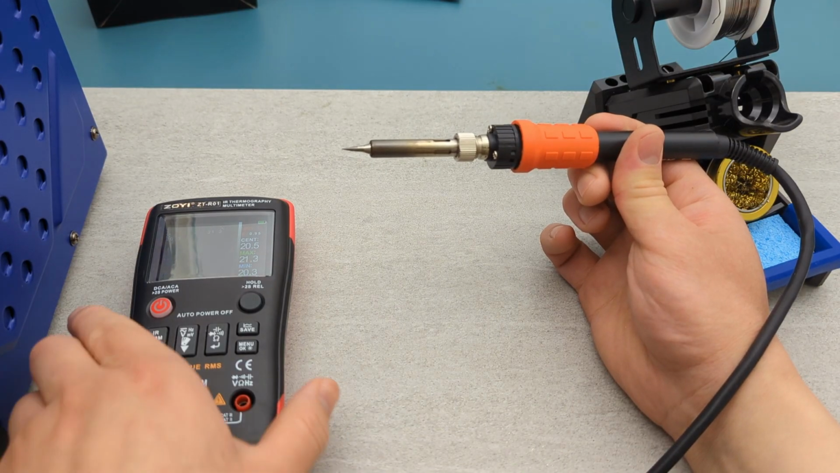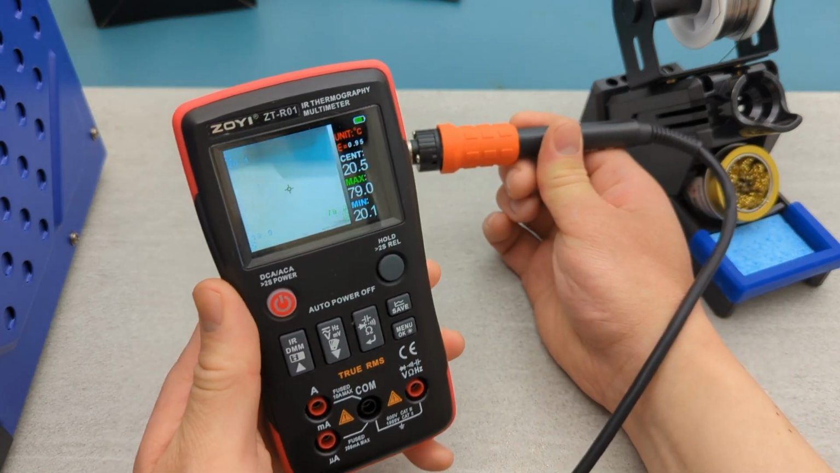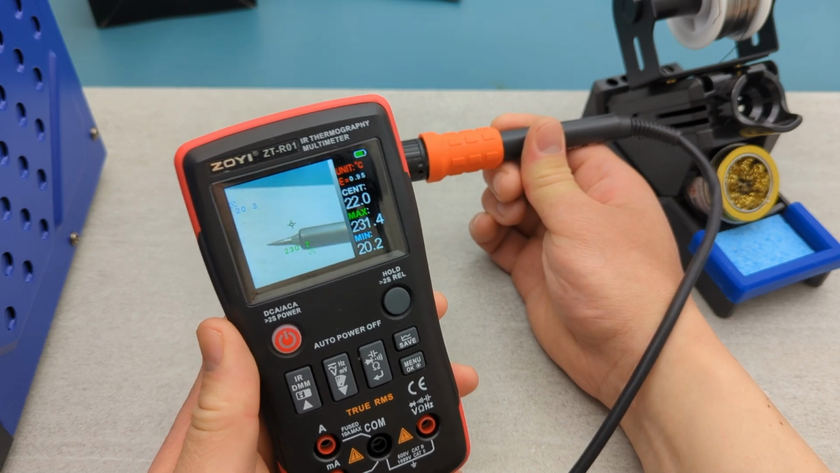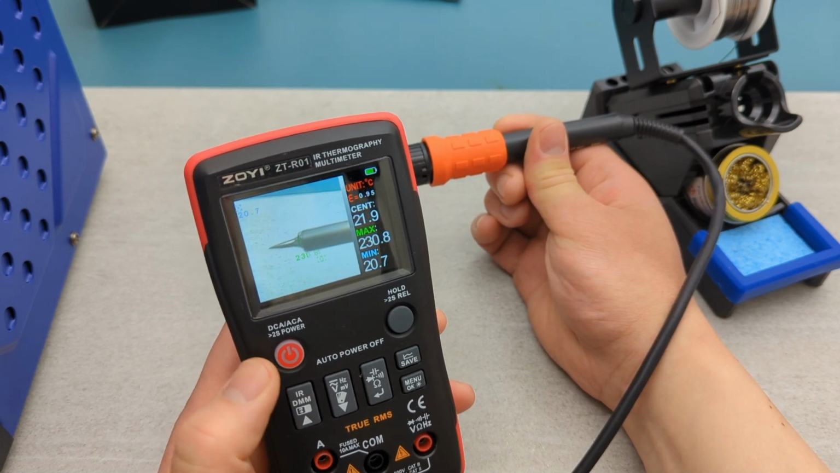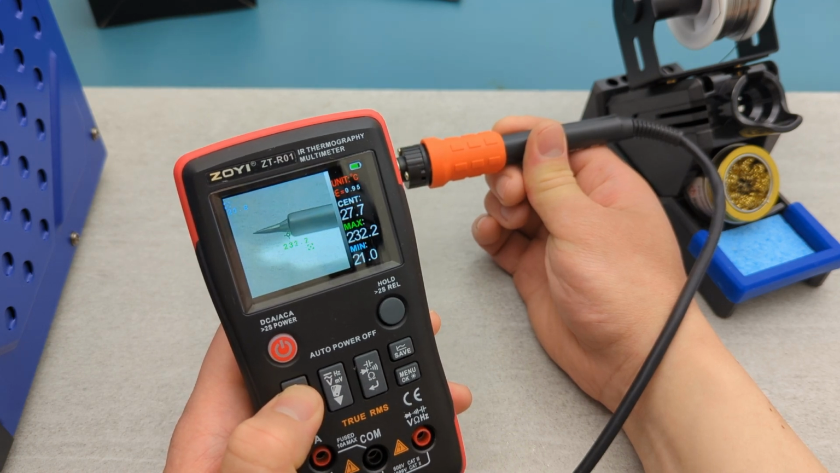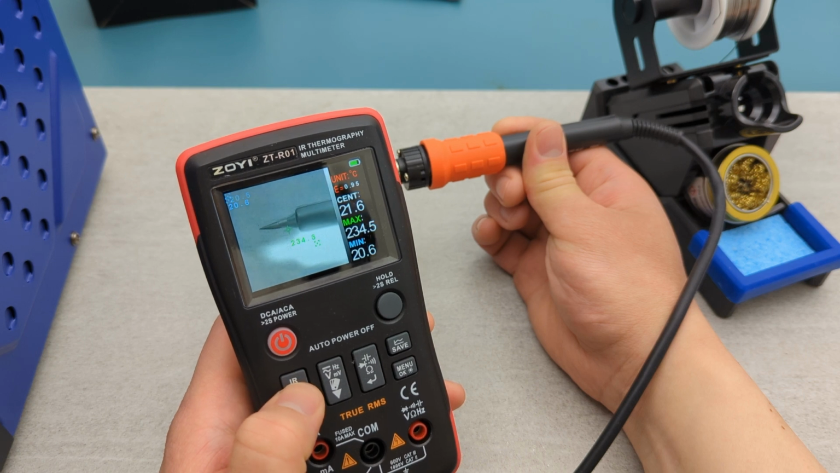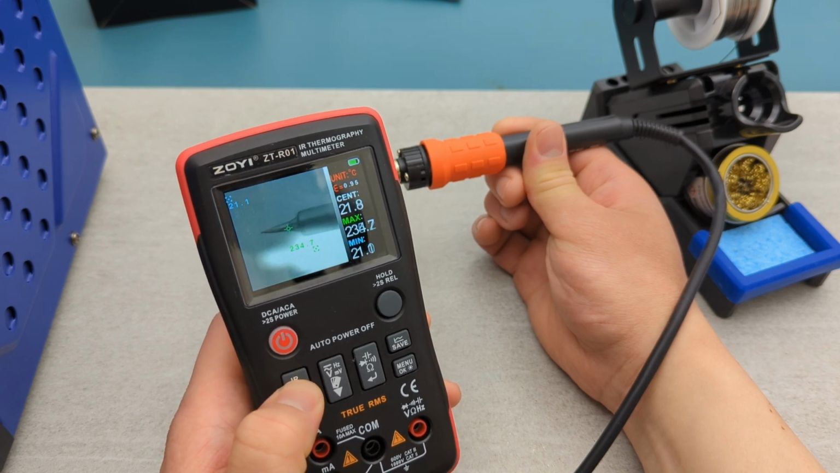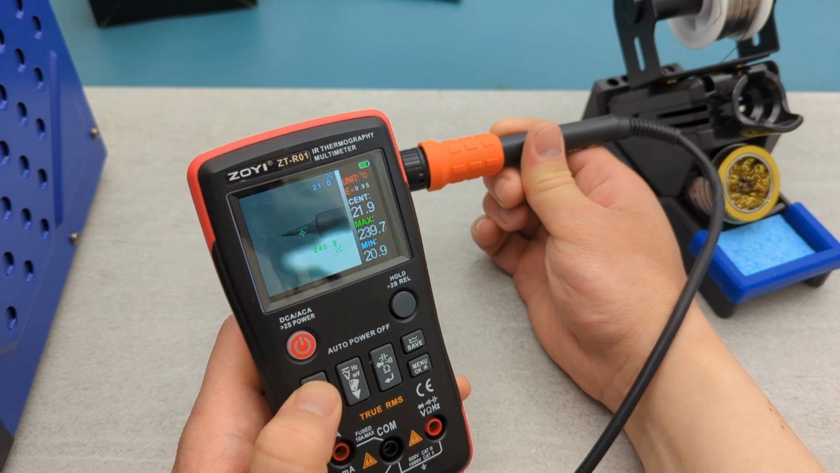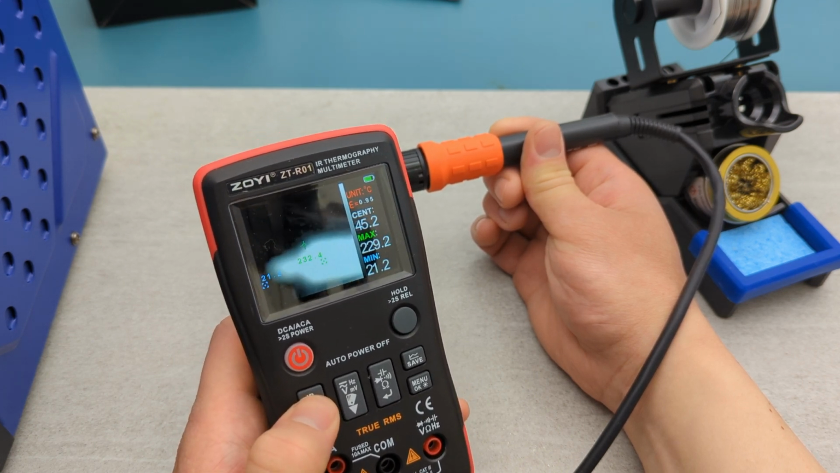Let's check the temperature of this soldering iron. The temperature ranges from 20 degrees Celsius to 230 degrees Celsius. The infrared camera confirms what we thought. The soldering iron tip is the hottest area. Let's check the other features of the multimeter.